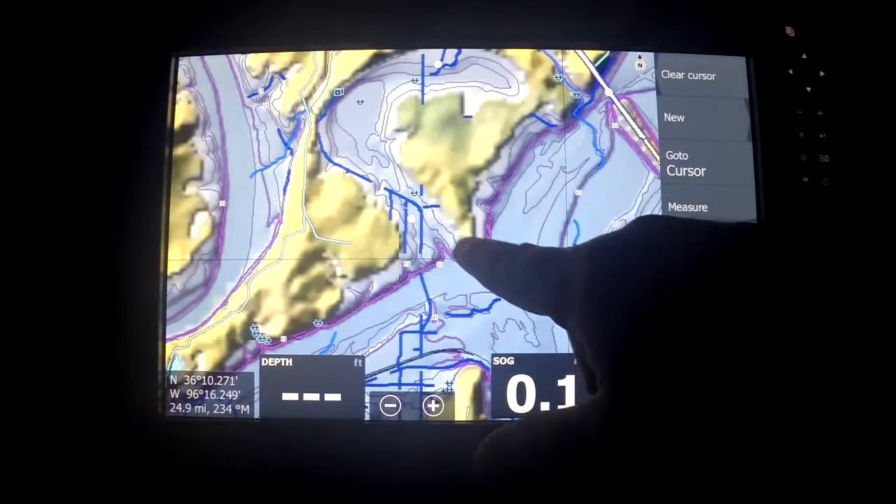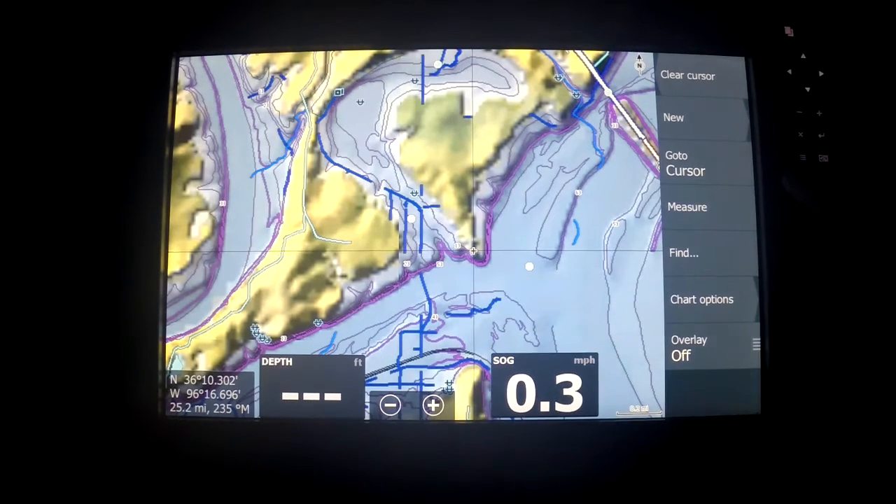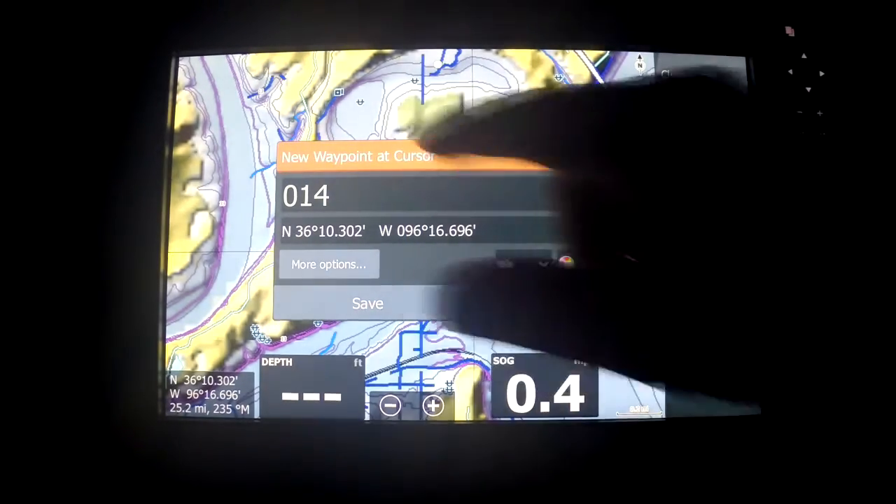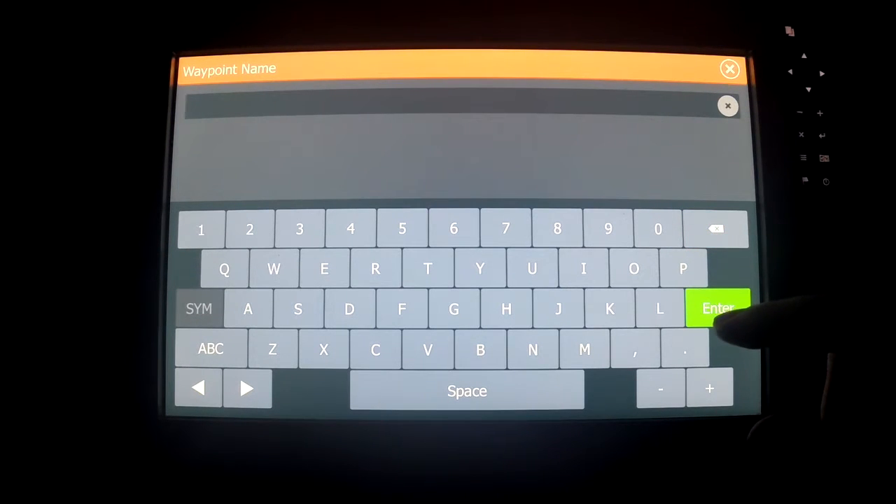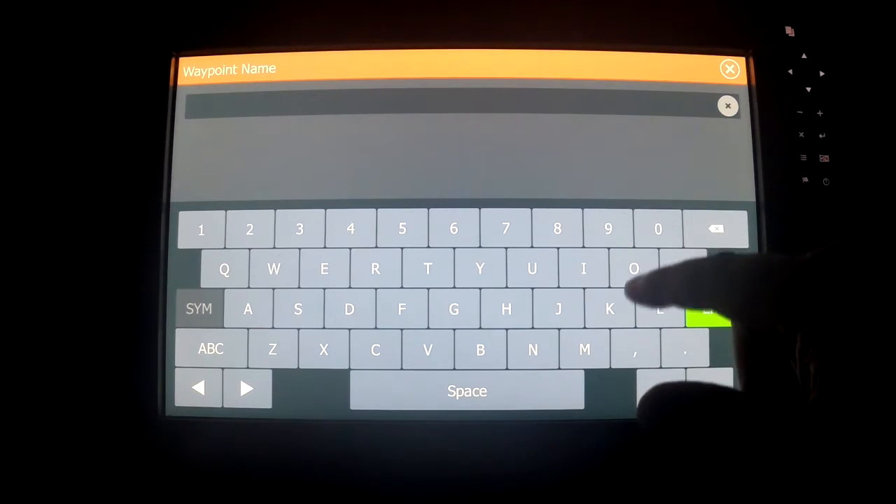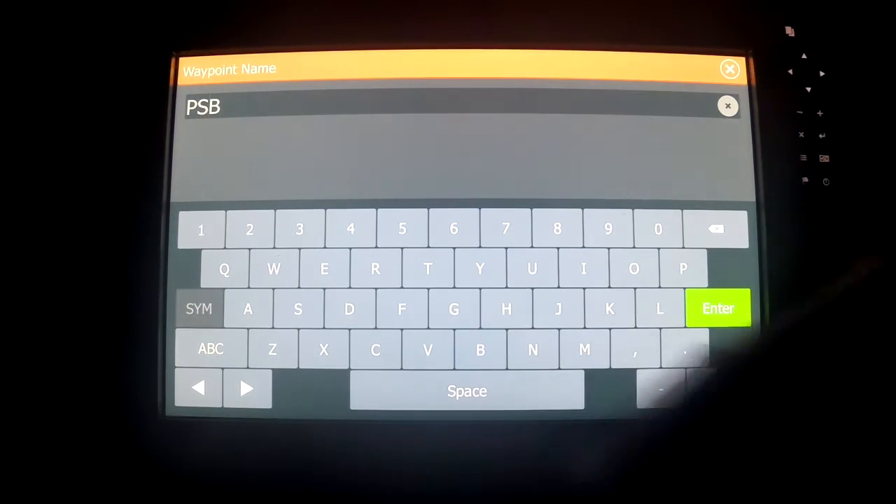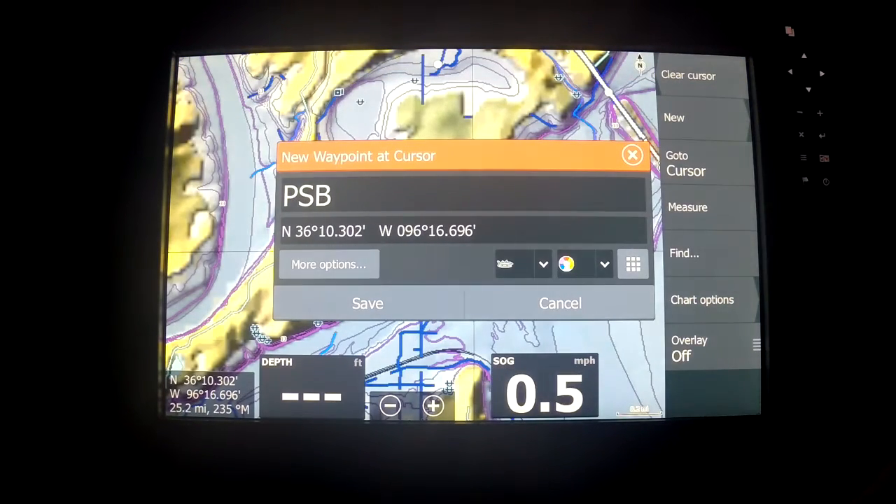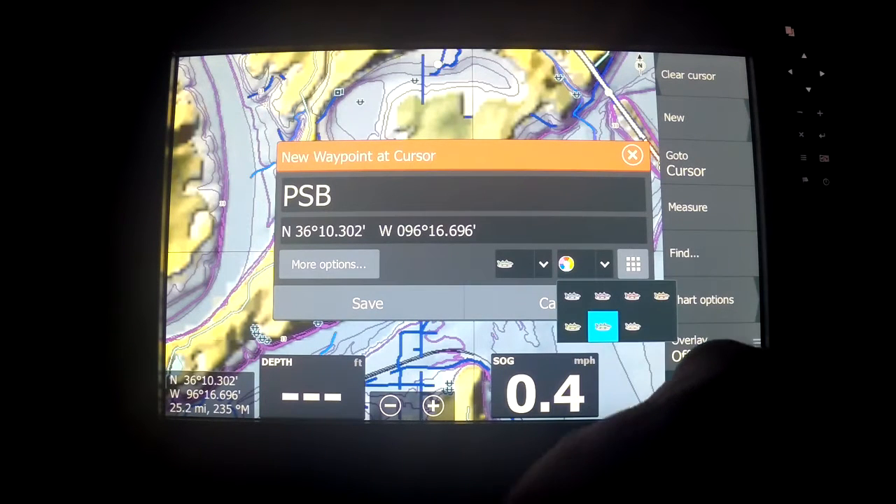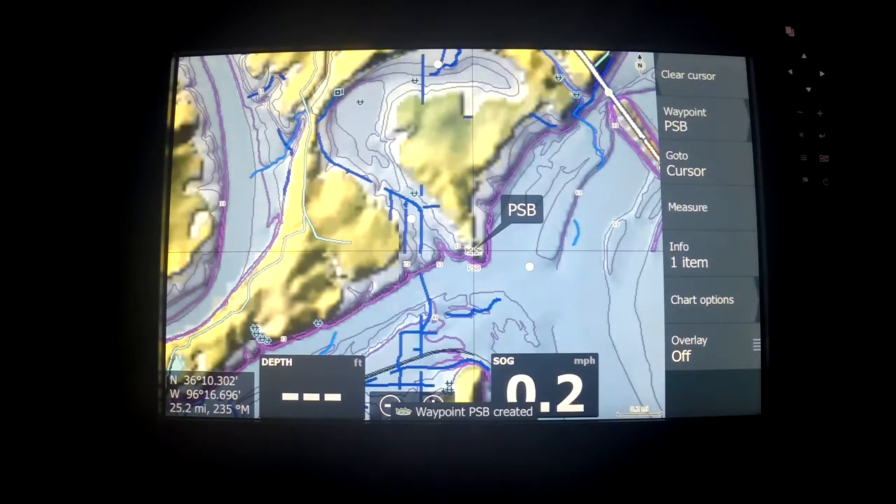There's a nice point right there. Let's put that on there, and then we'll go over and hit the waypoint button. And then one of the things I really highly recommend when you're doing waypoints is to have a waypoint system. Have a 3 or 4 letter code where, you know, we may be calling that a point for summertime bass fishing, PSB, and then we'll hit enter. Let's say we want to change the color. We can do that, and then hit the save button, and there's our waypoint.